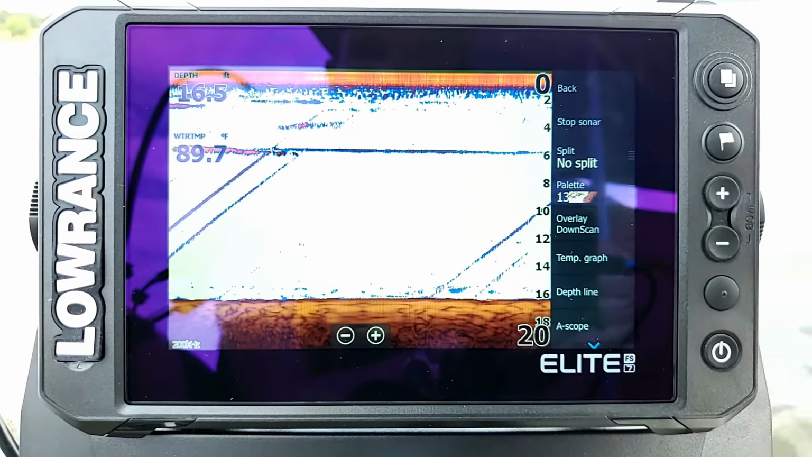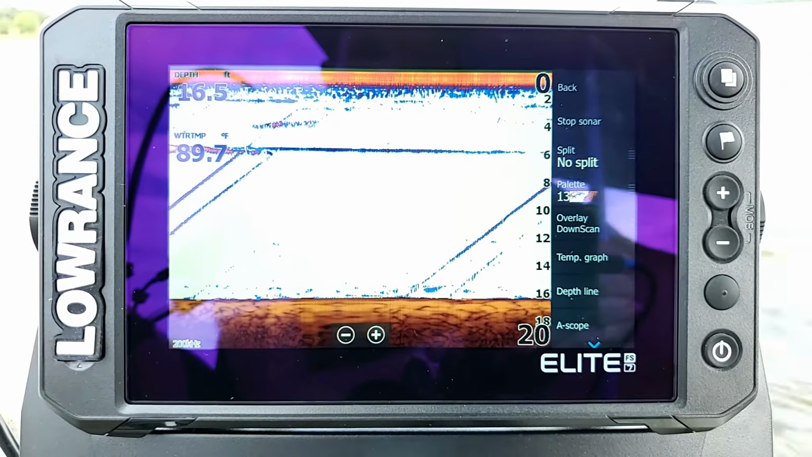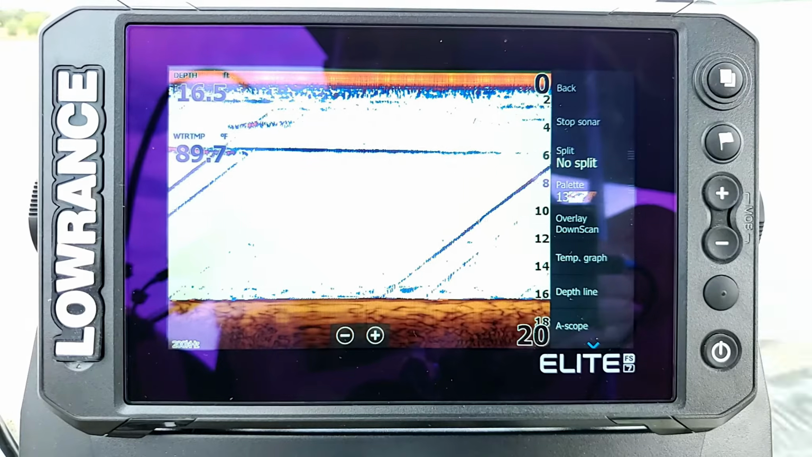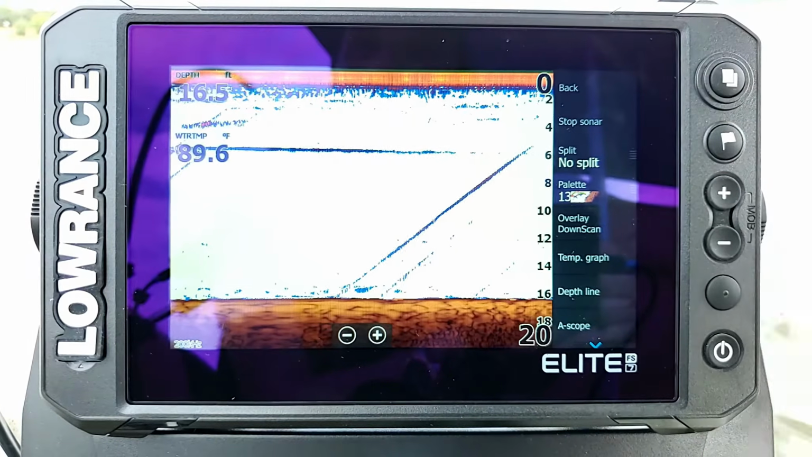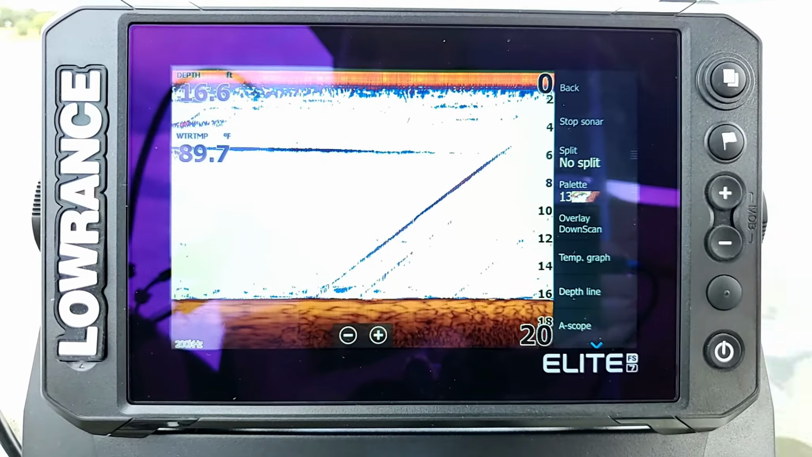Sometimes if you drive around while your sonar is pinging, it will lose the bottom, and it may take a little bit before it locks back on. So I highly recommend hitting the stop sonar before you pull the trolling motor out of the water.